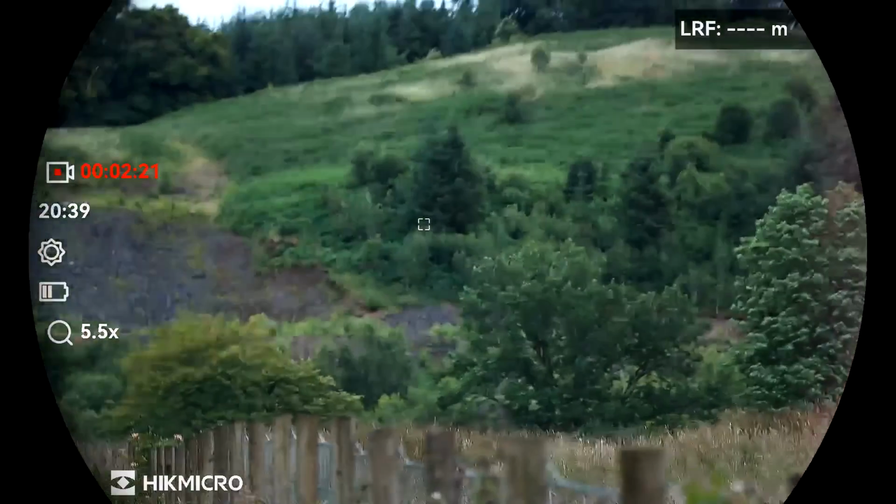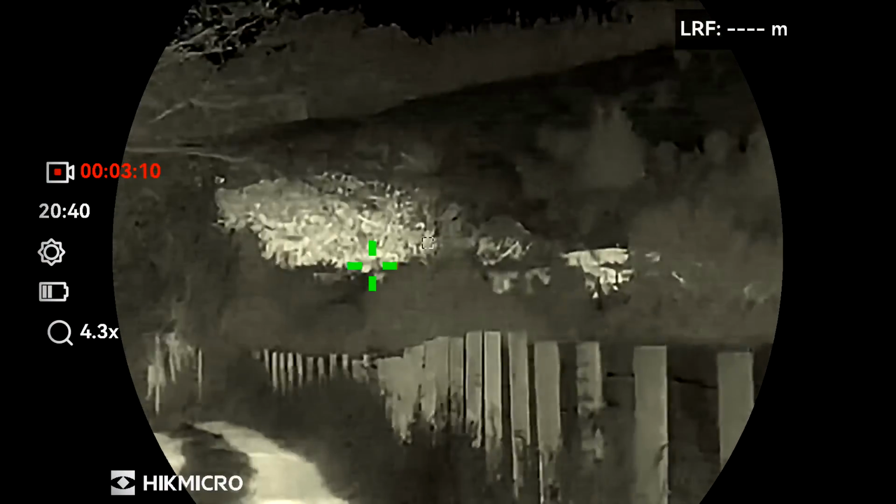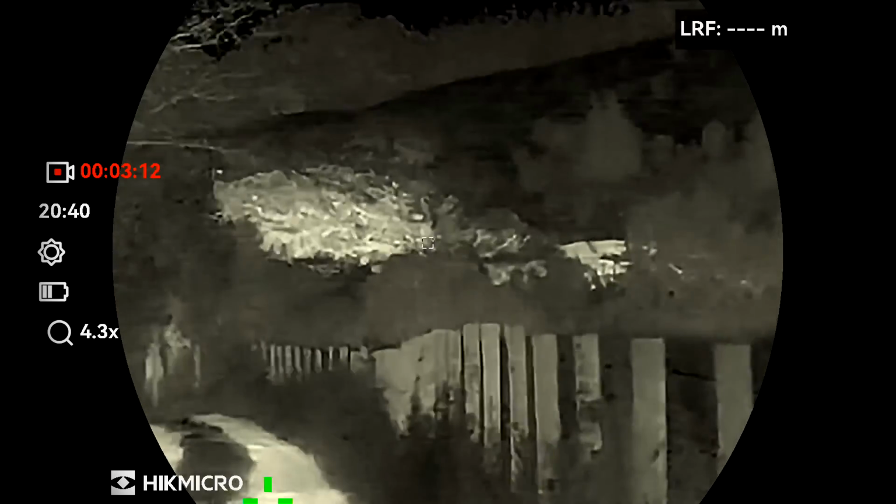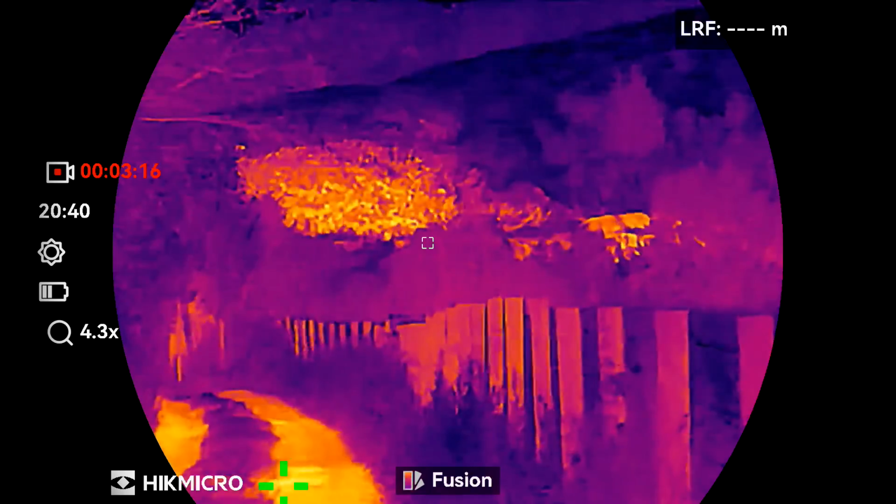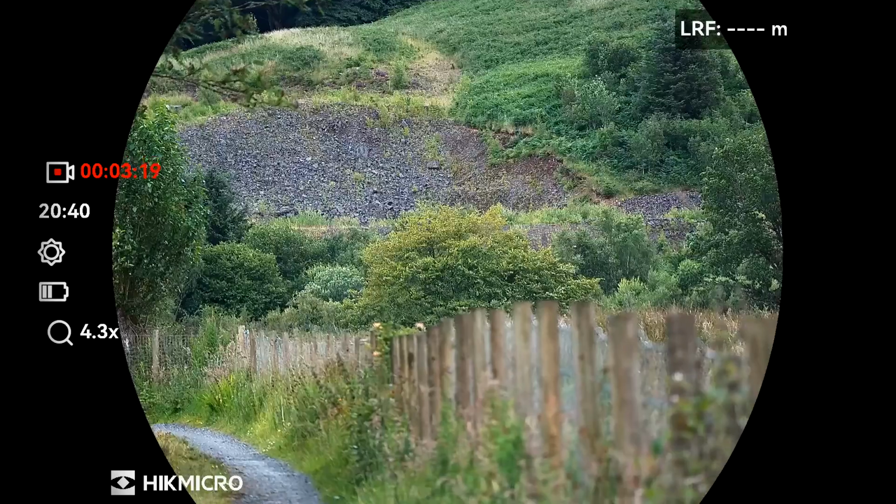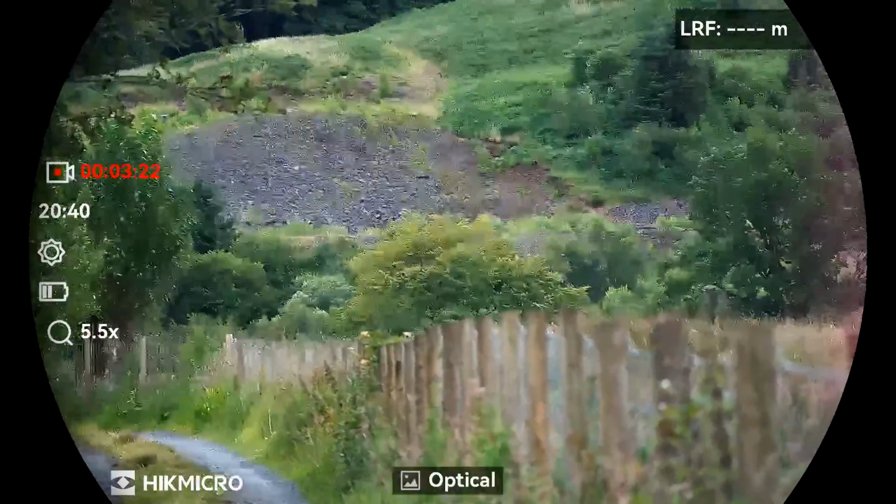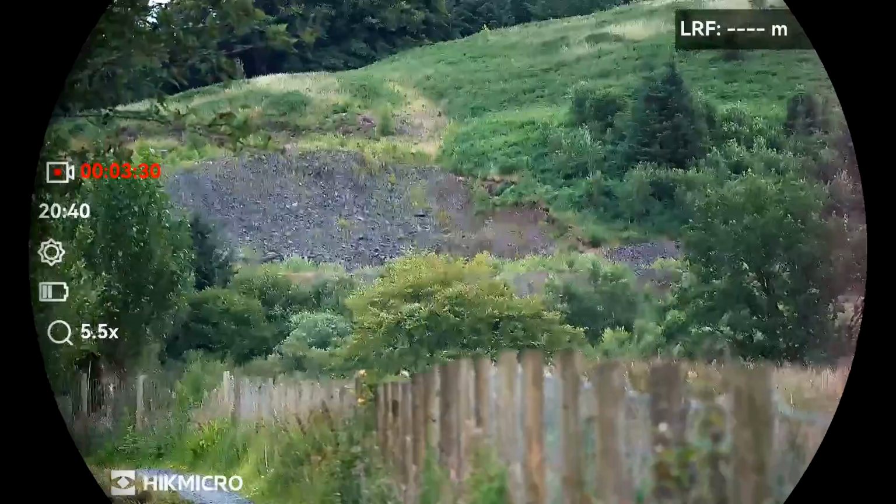And again, if I put it over here into thermal, hotspot tracking, I will switch that off shortly. So that's white hot, black hot, fusion, red hot, which I would never use, and back to optical. Yep, brilliant.